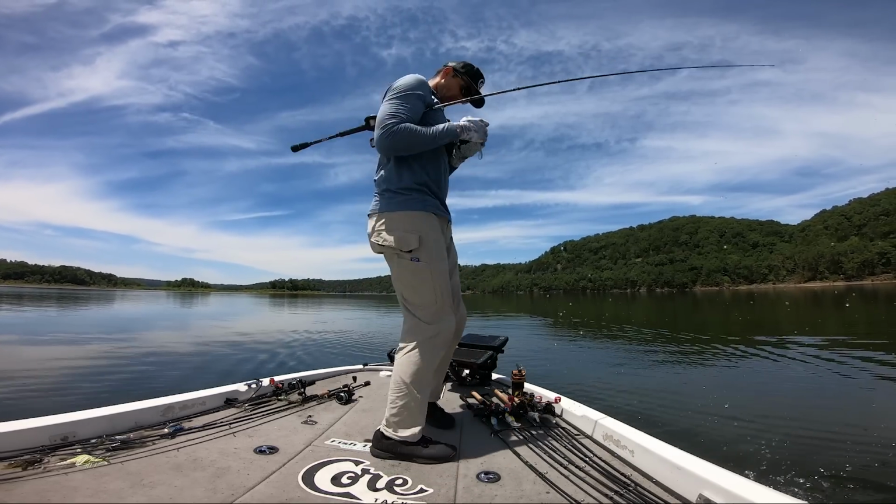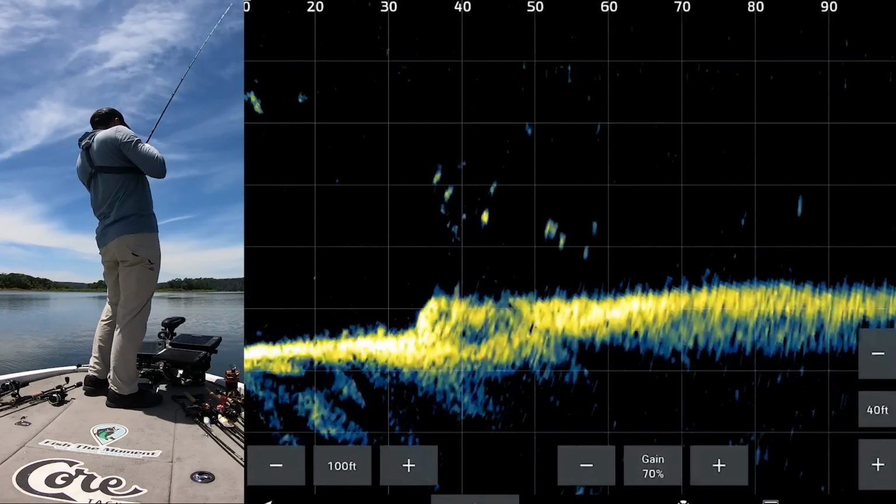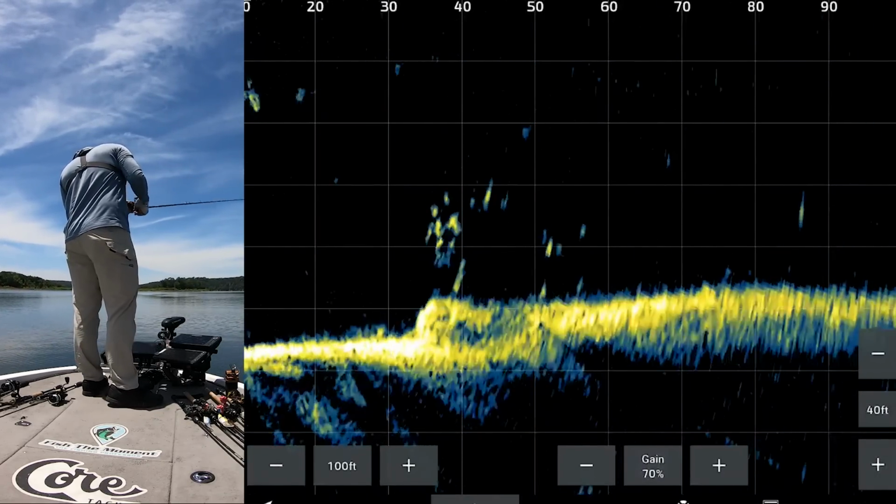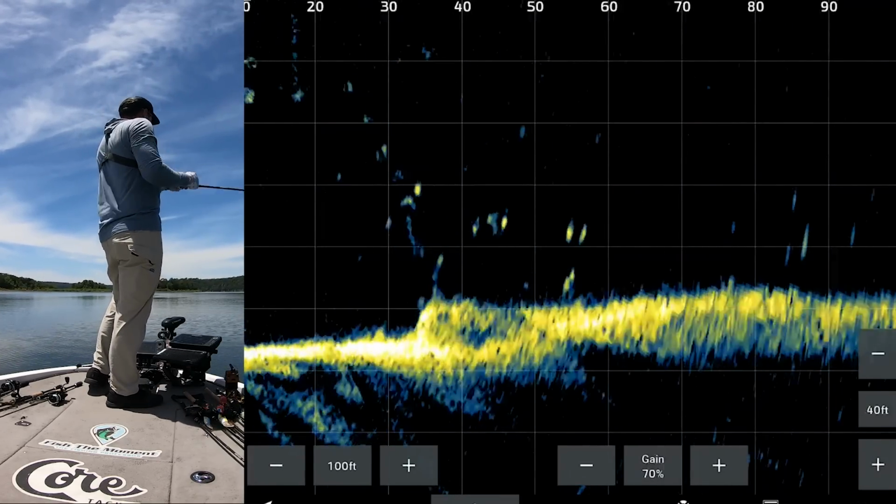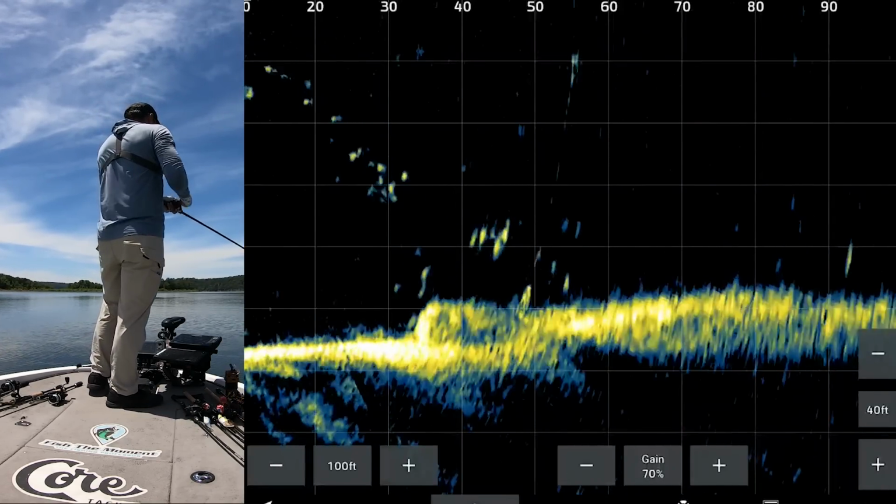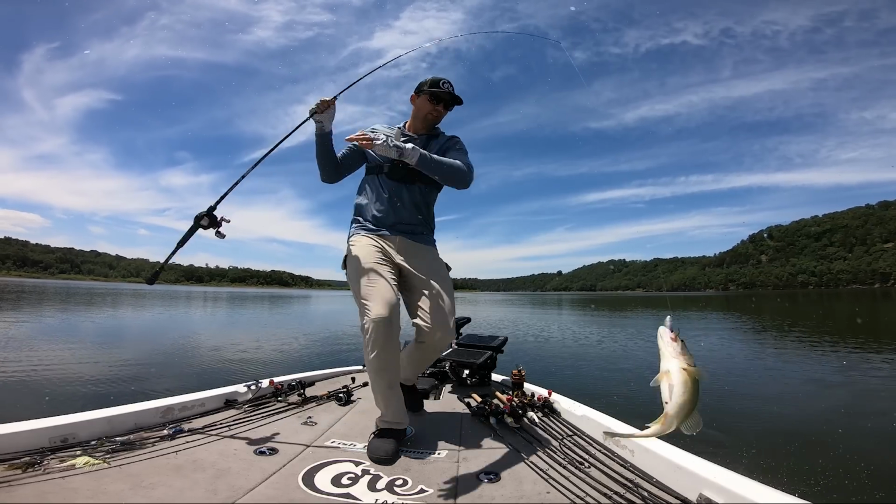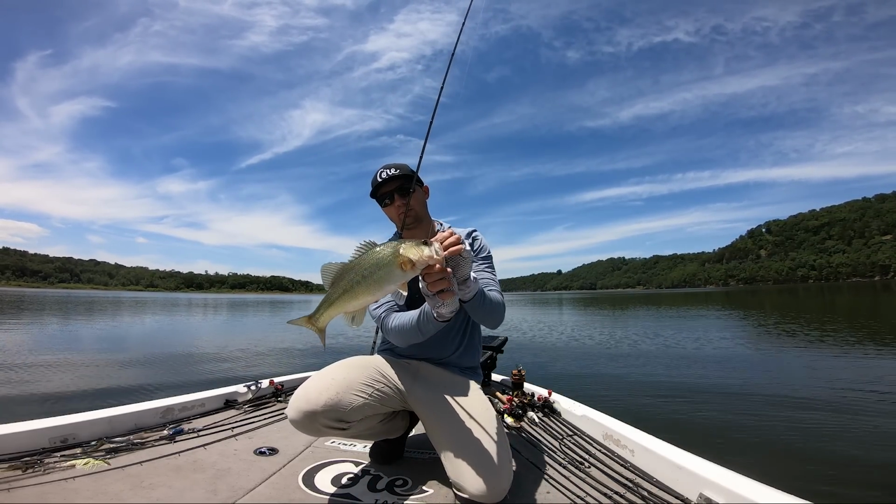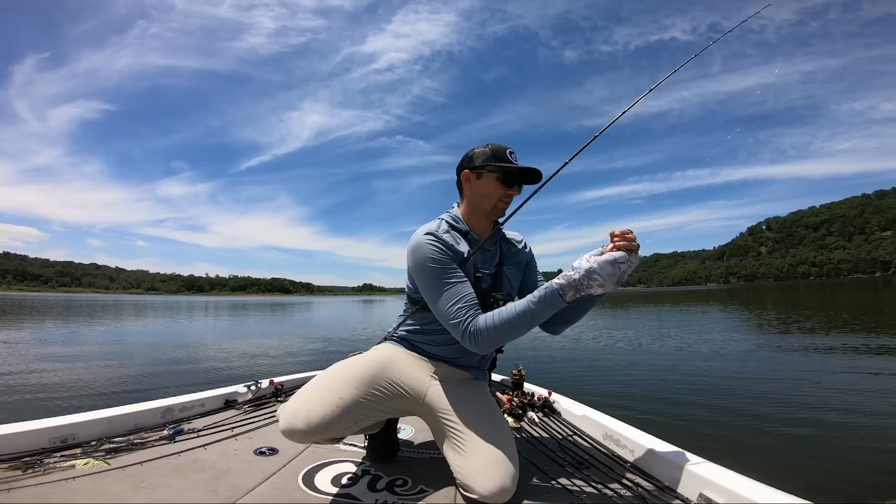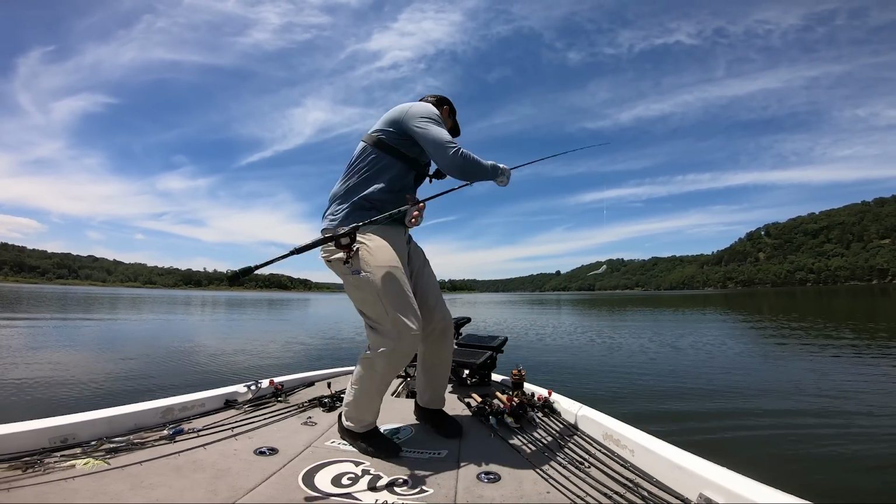There we go. Got him. Dang, fine fish. Oh, it's a good one too. Working that thing a little bit different. I actually started fishing kind of like a hair jig down there, letting it go all the way to the bottom. About six fish grabbed it on that same cast, and finally one actually ate it.